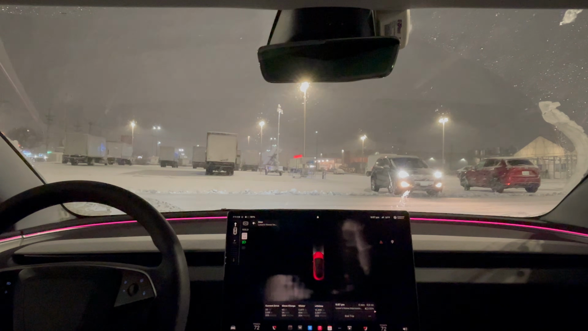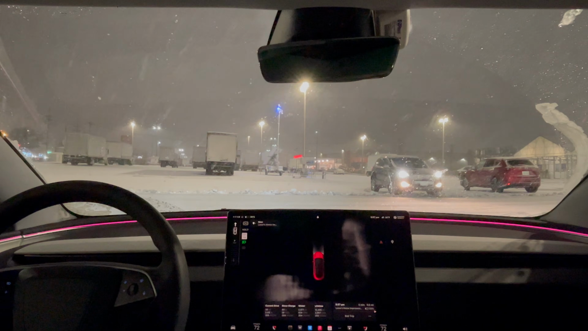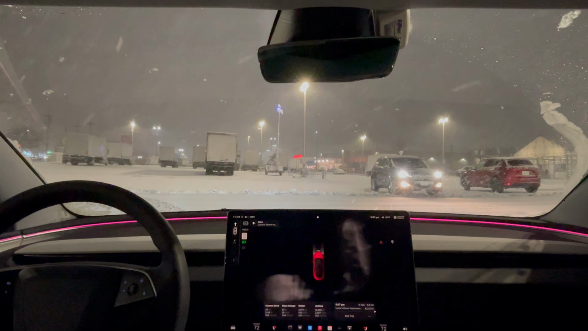But anyway, it did a really good job, handled the whole drive. Disengagement again, really just skiing because it made a turn and started sliding and needed me to take over, and just one time at the end when it couldn't see. But otherwise, it did this whole drive with zero disengagement. I let it handle everything and got me to Lowe's.